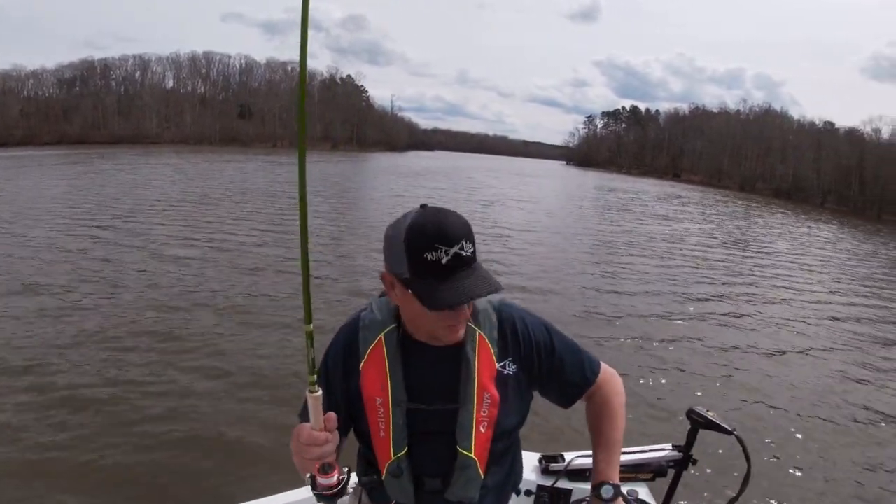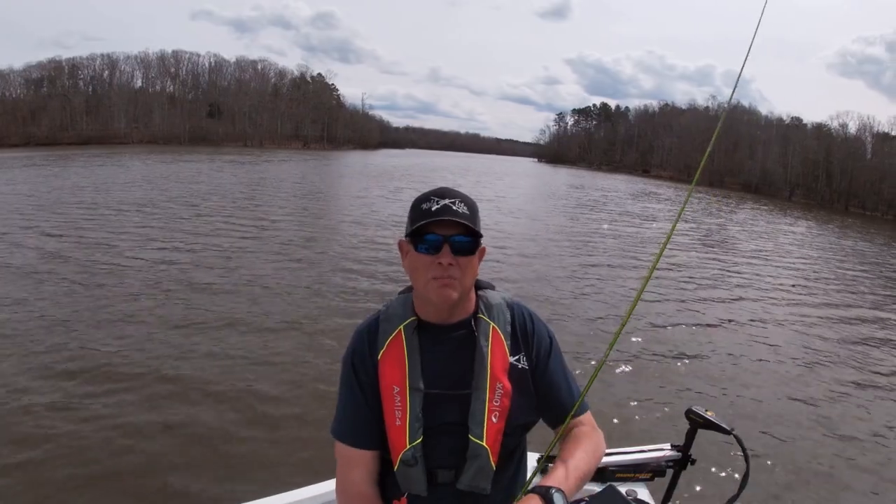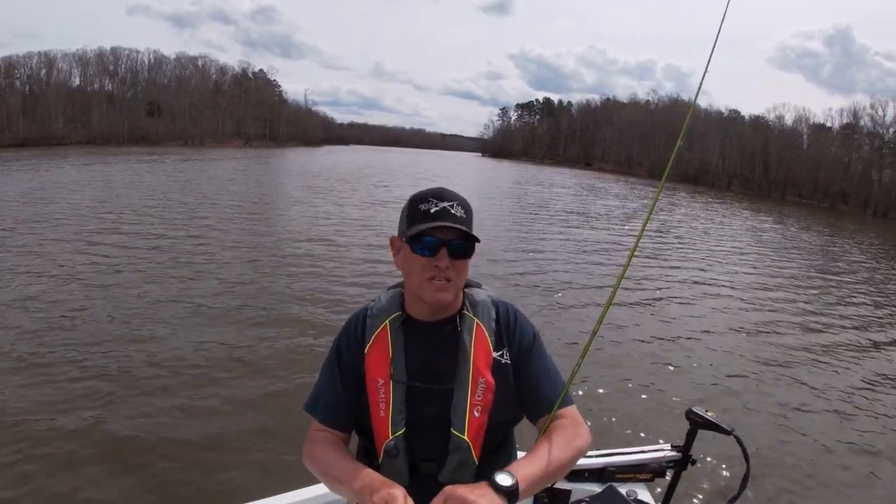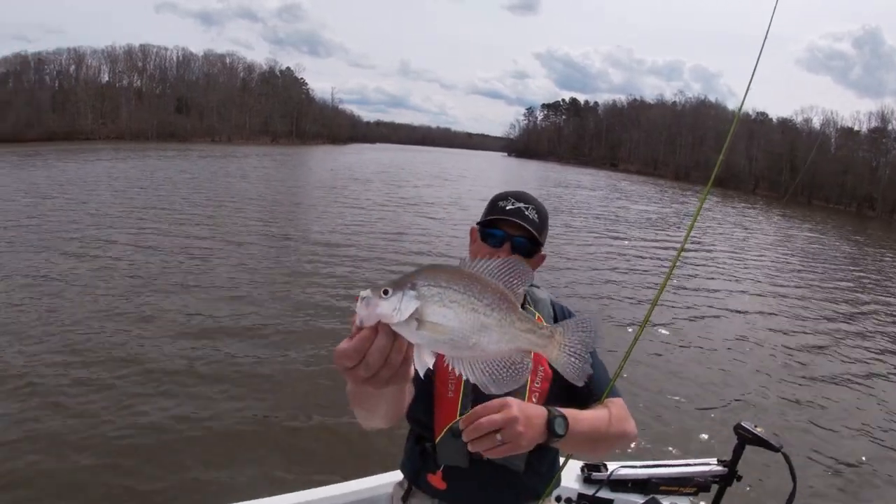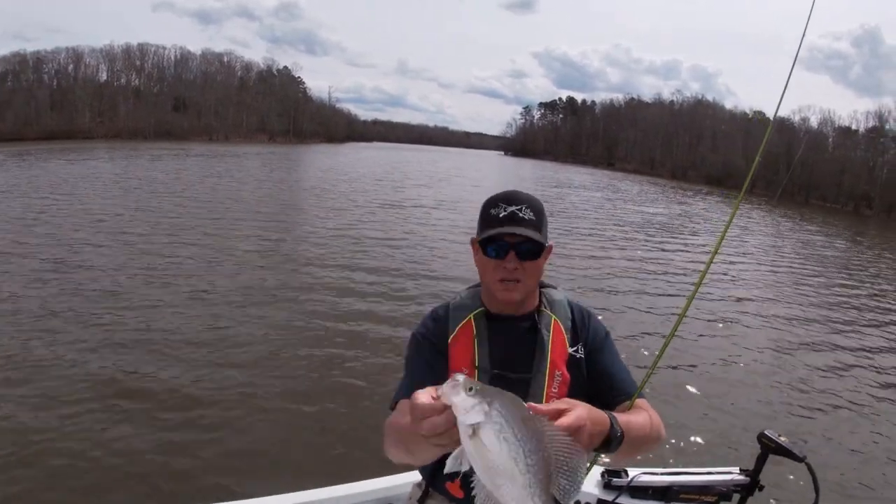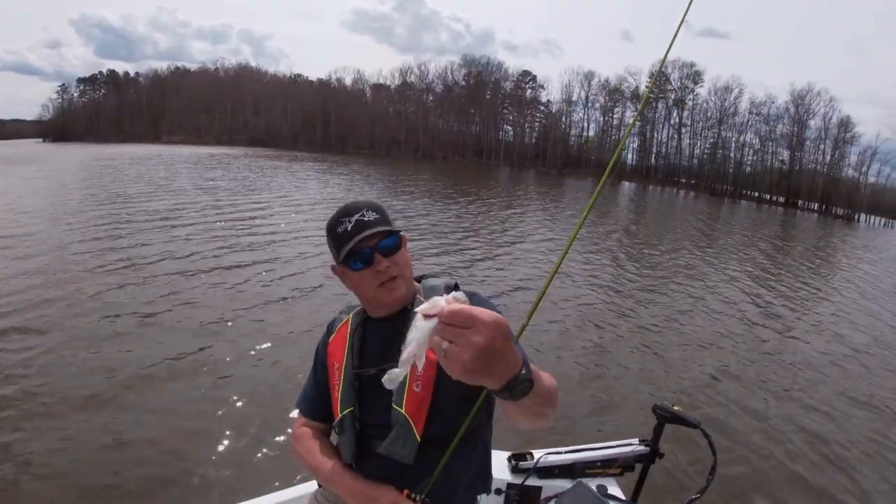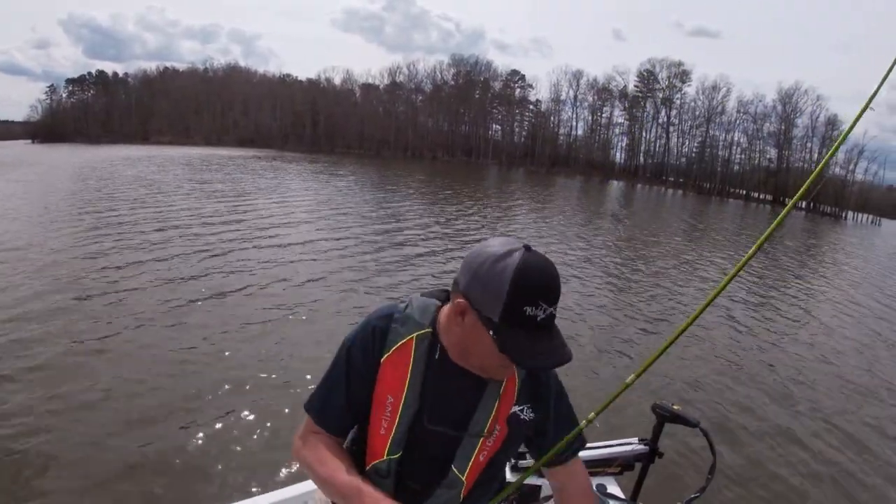Now, I am fishing right in the mouth of a long cove. There are fish staged up in the mouth of that cove. You know, hey, that's a good 10 1/4 inch crappie. Yeah, nice old crappie.